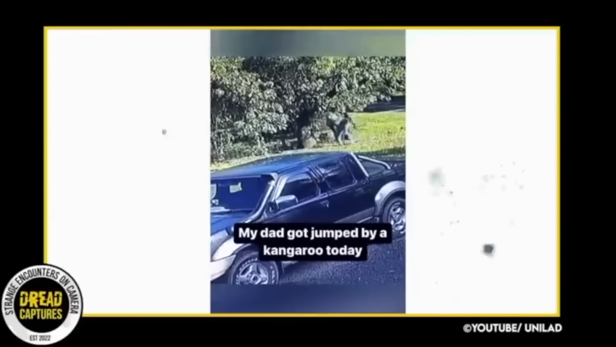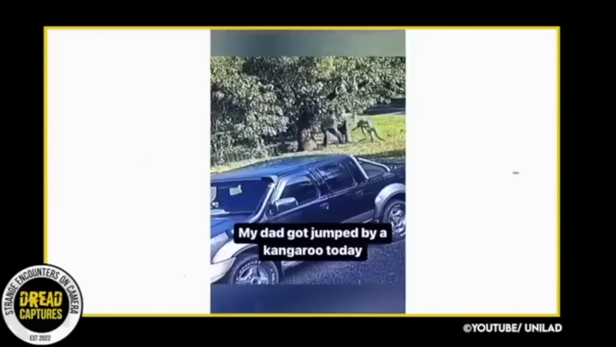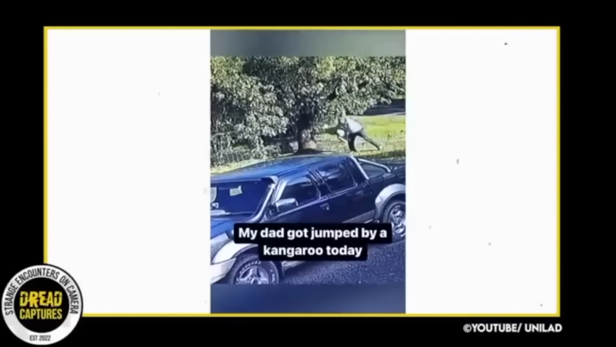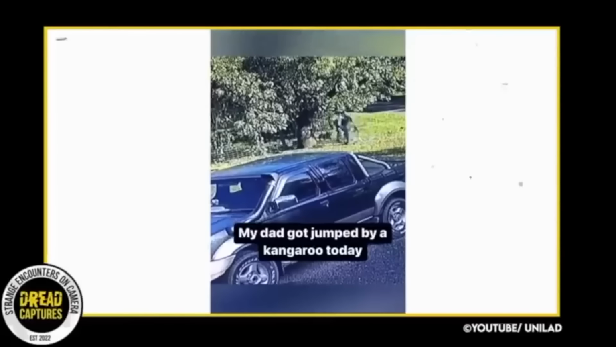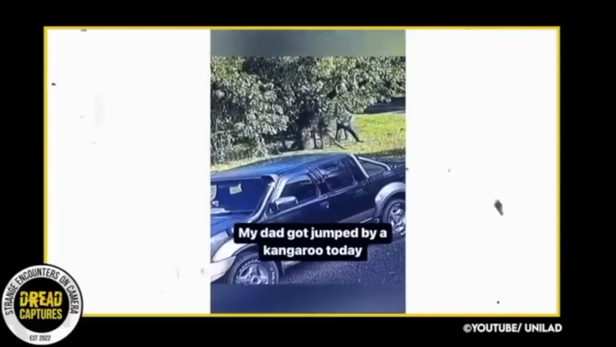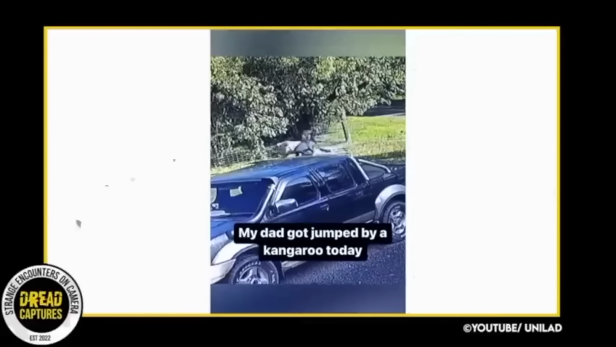The man gets up and is hitting the kangaroo with a stick, which doesn't seem to be doing much. Finally, the man takes the kangaroo down. All the while, his dog is barking in the fenced enclosure in the background. Man, I wish I knew what happened after this. I wish the camera didn't stop rolling. This is great. I don't mean to laugh because I could tell this man was fighting for his life. But it's just a great video.